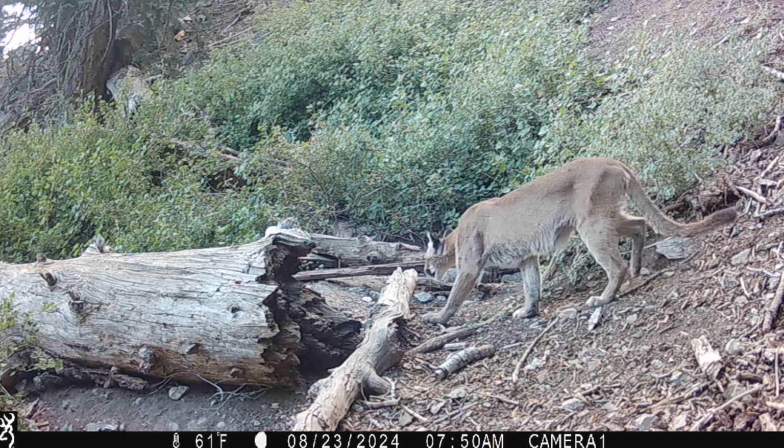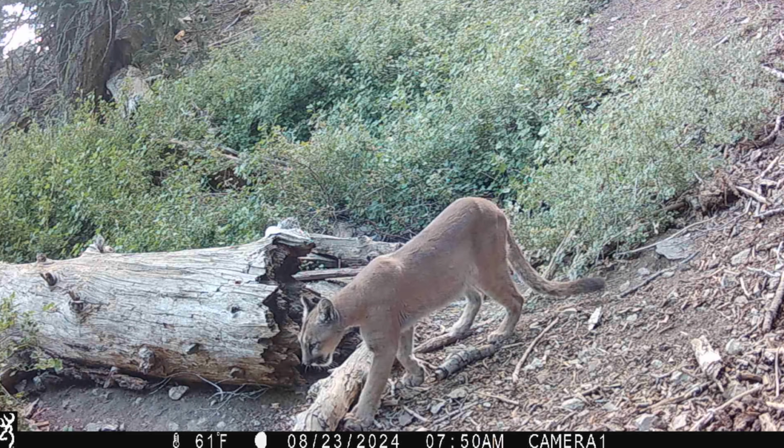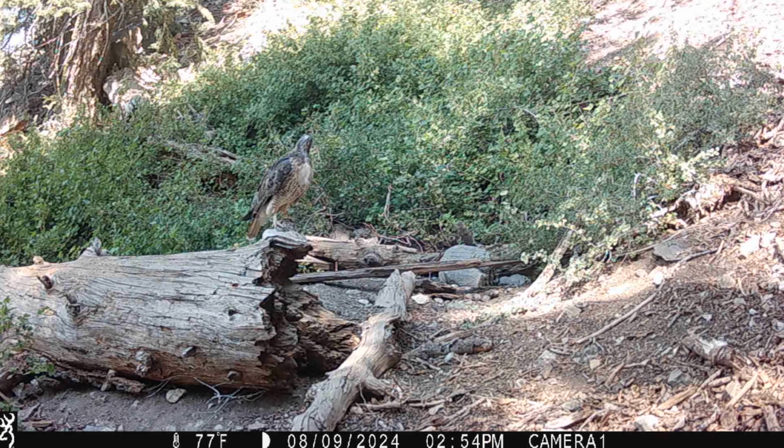Now this got me super excited. I have found what I thought to be lion scat in the past, but I've never seen one on camera until now. Here's a red-tailed hawk.